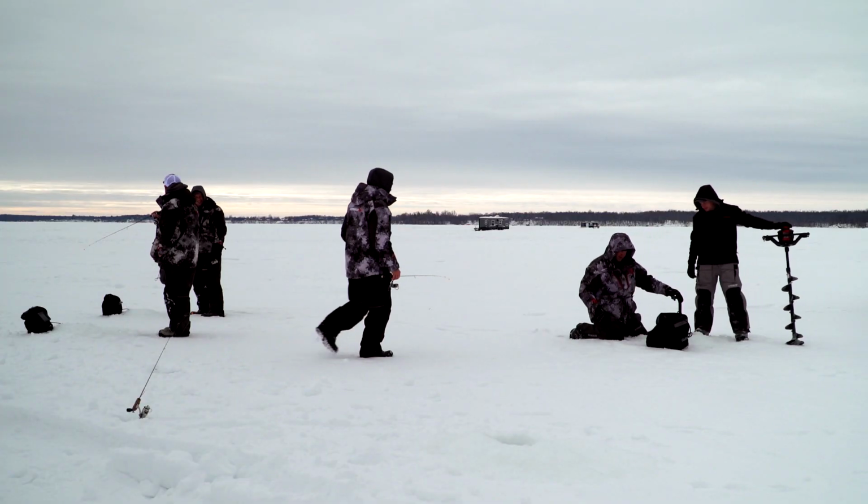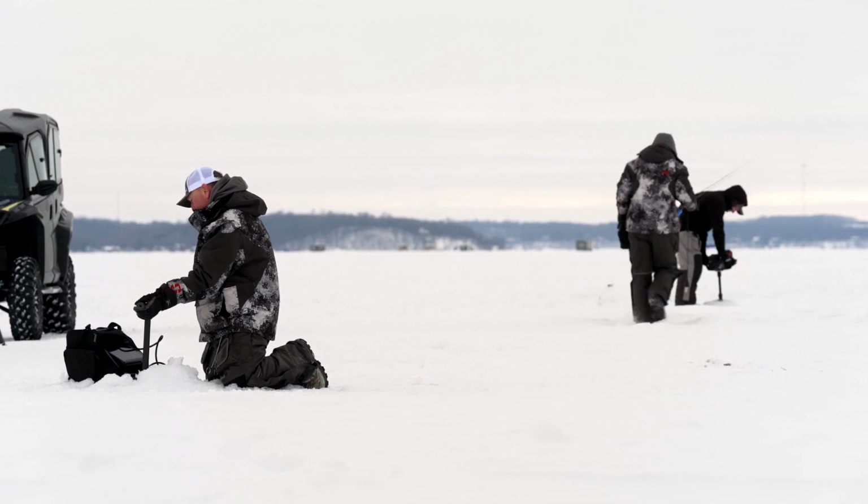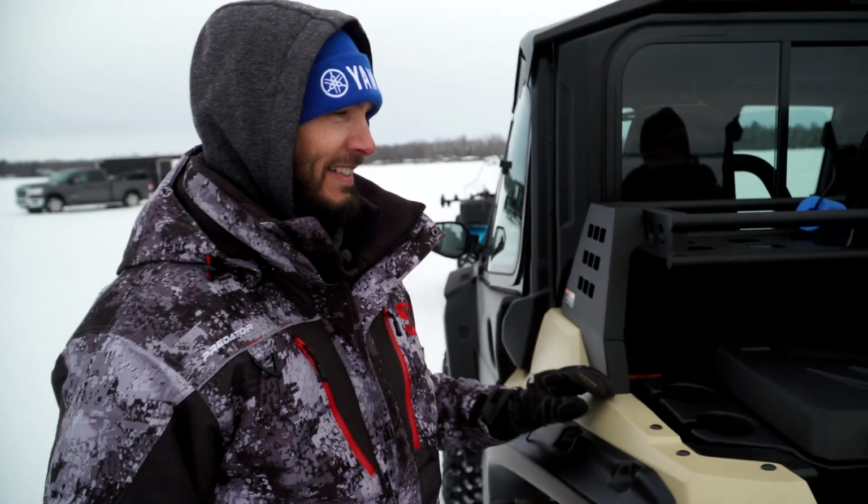We got a big group of Garmin guys out here with us to find some fish. We're gonna be drilling a lot of holes and hopefully putting some crappies on the ice. Shoot, yeah, looking forward to it. Let's do it. Let's do it.